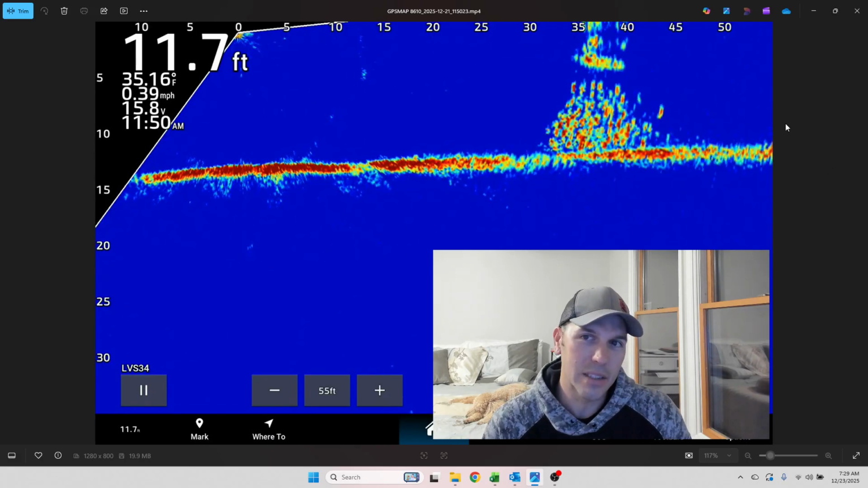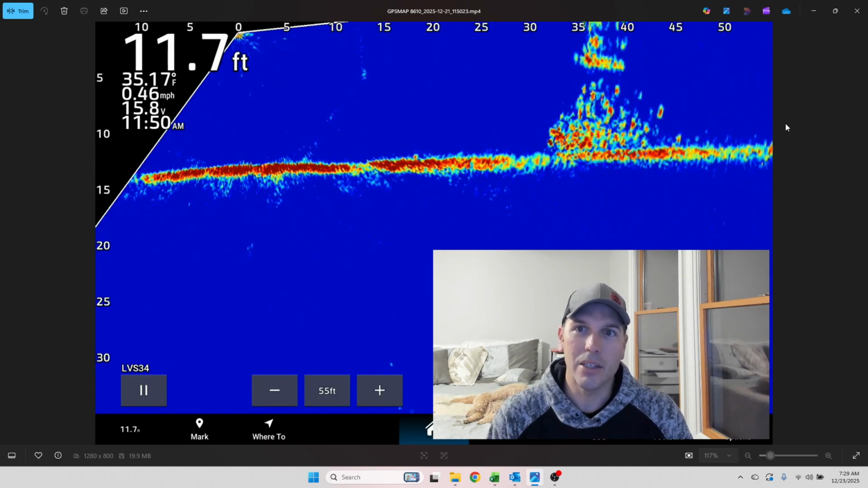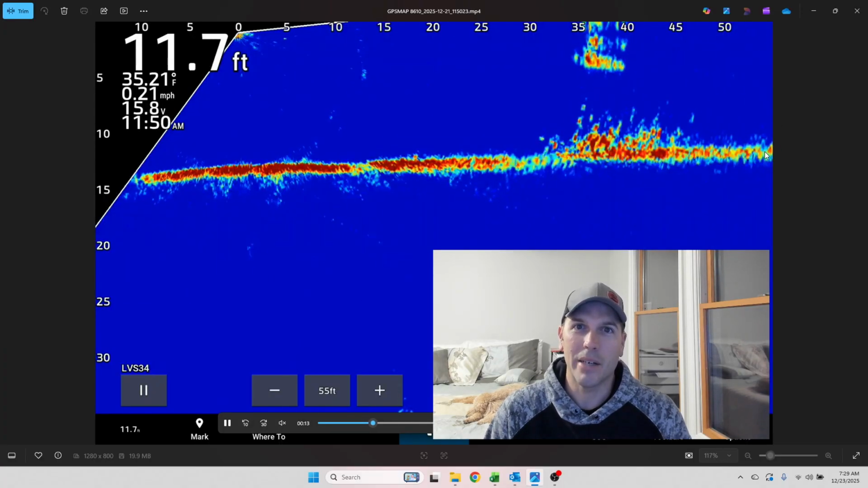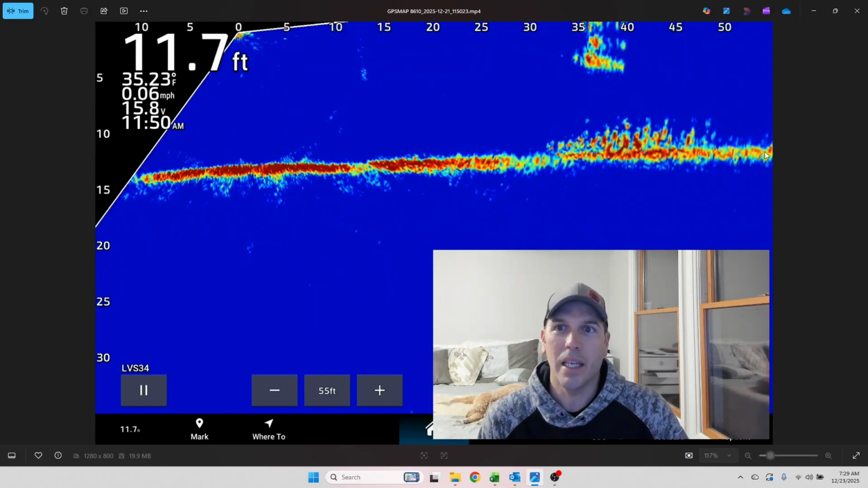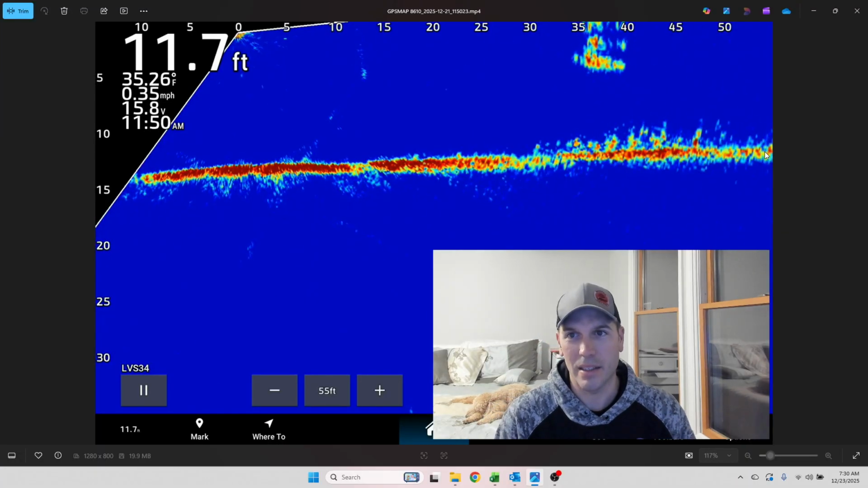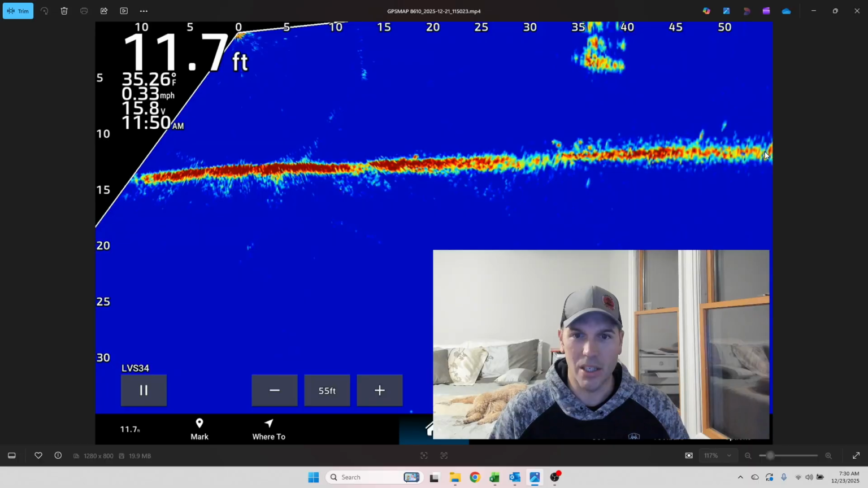No audio with this on the Livescope. This was just recorded from the graph. But I'm creeping out there, and you can already see these fish start to scatter. I'm probably about 15 to 20 feet away from the Livescope at this point, and I'm watching this on my phone as I get out there, and by the time I got to those fish, they were gone.